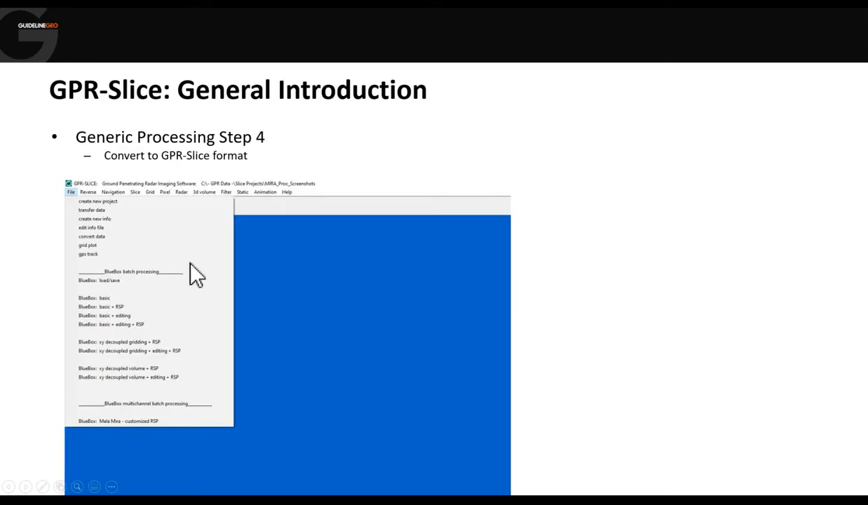We can also export those as images, we can export those as DXFs, and we can export them as KMZ, so we can very easily have a kind of location diagram of either our grid or our positional track.